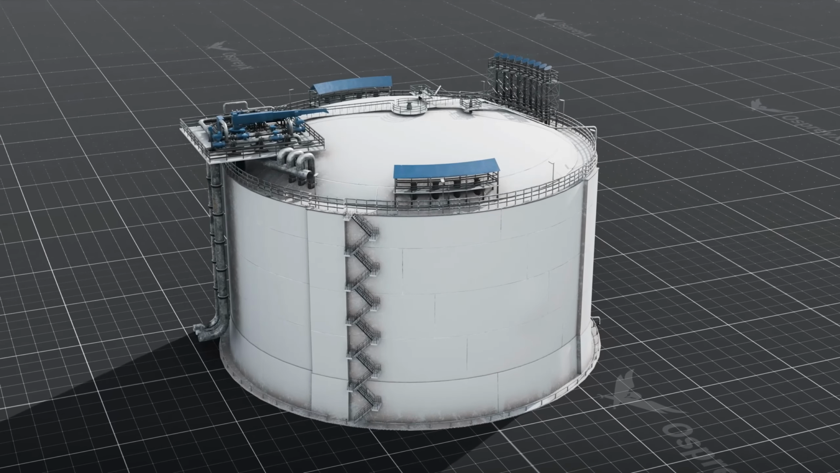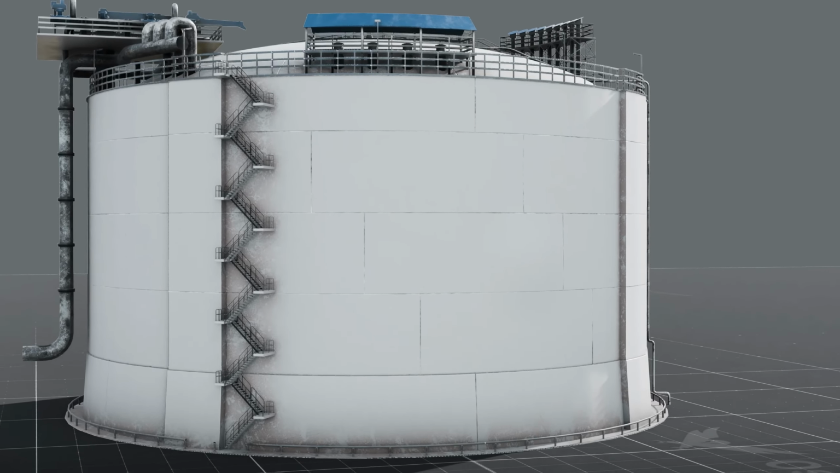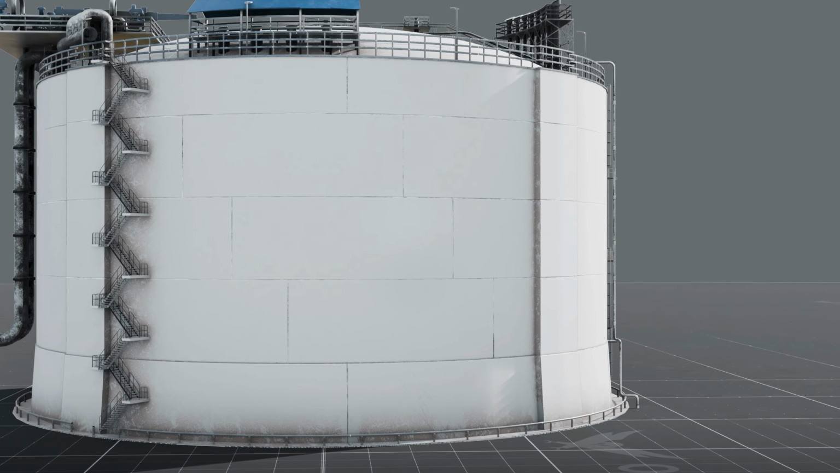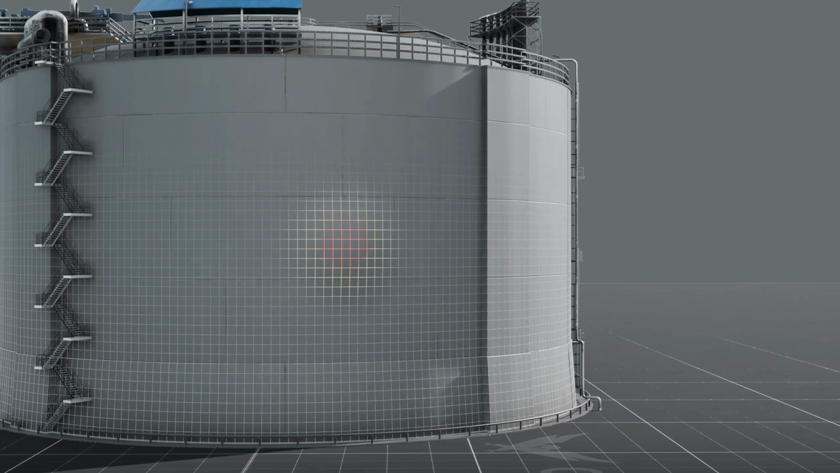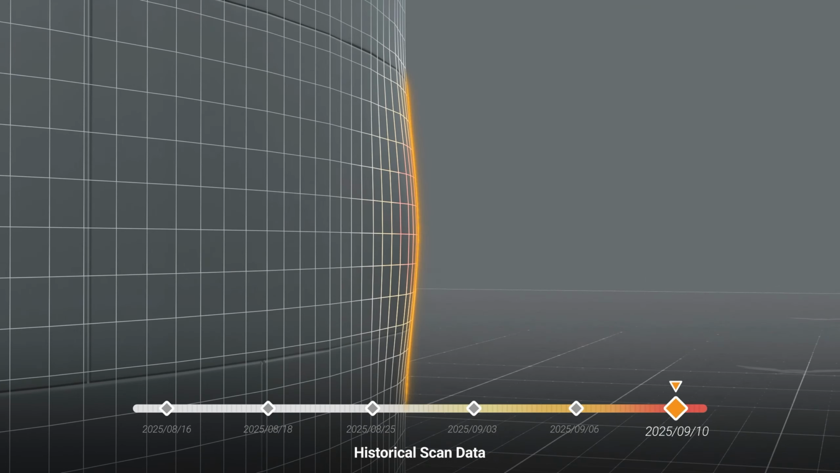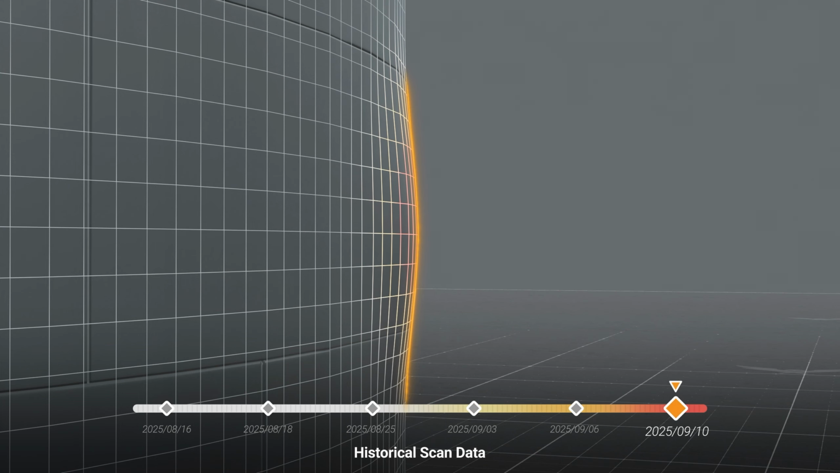Using OspreyX high-precision depth scanning, we capture millimeter-level 3D point cloud data of the entire structure. The data reveals a critical anomaly, a deformation zone nearly 3 square meters wide, bulging outward by about 1.5 centimeters. By comparing historical scan records, we trace the emergence of this deformation to within the past 15 days.